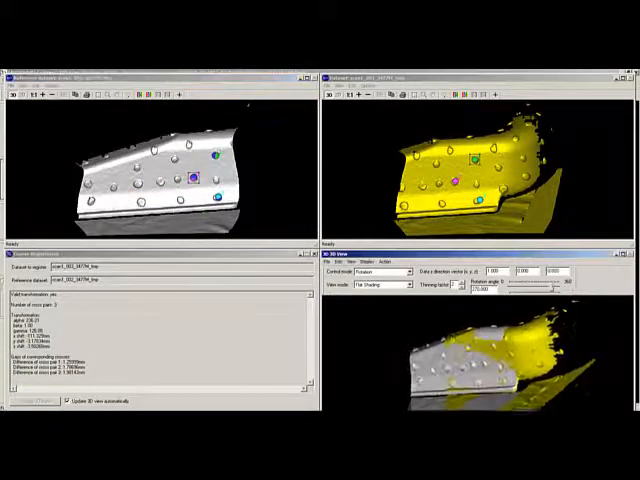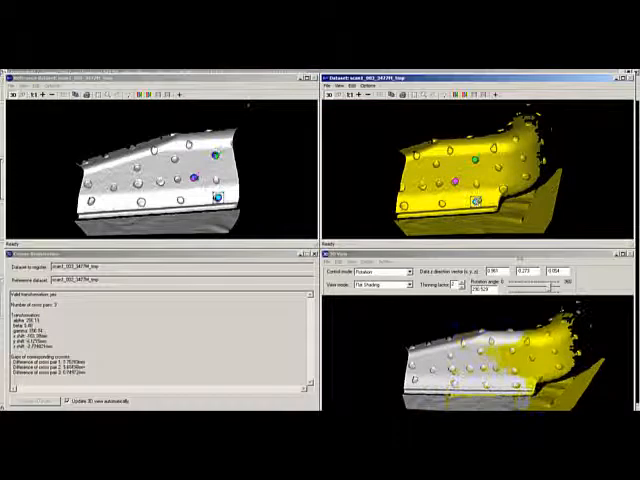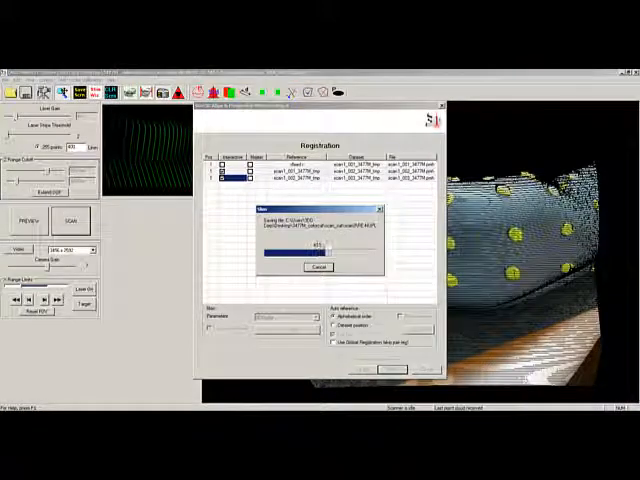There. Let me check how it lines up. It's pretty good. I can probably move that around just a little bit more. You really want those points to be in the exact same spot on each one. There, it's better. I think that'll work good enough for this. Set Transformation, and let that process.